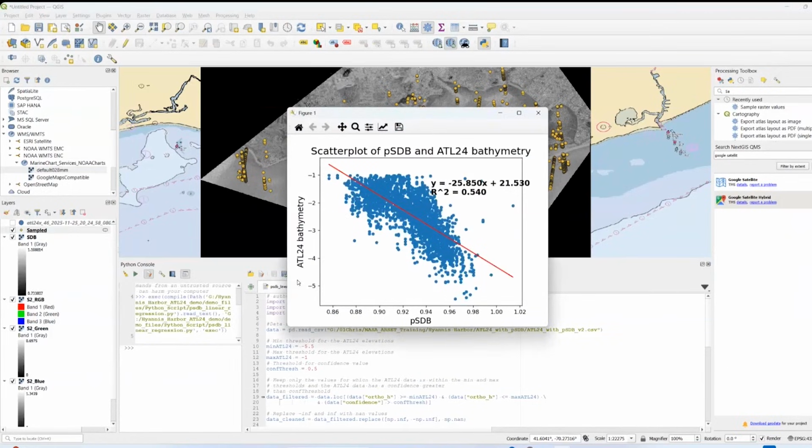And okay, so that went ahead and finished running, and it gave me the scatter plot. So what I see here is on the x-axis, those are my pseudo bathymetry values. On the y-axis, that's my ICESat-2 bathymetry from ATL24, and then it fit a linear regression line.